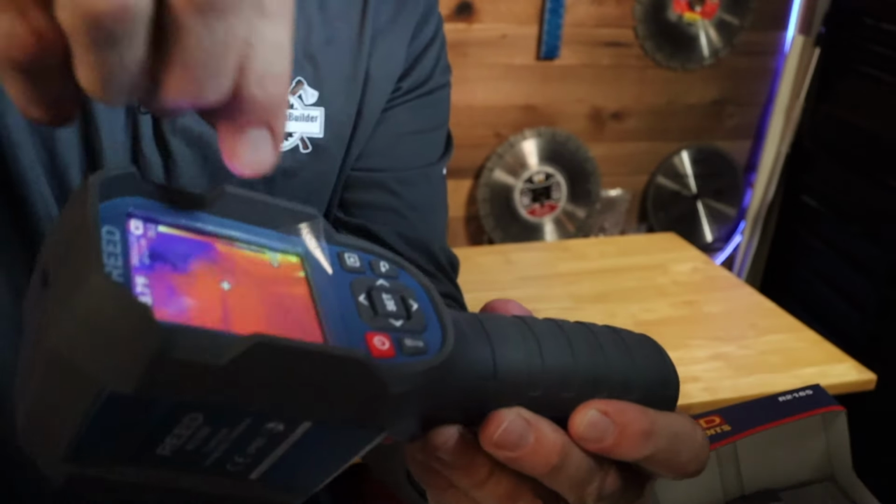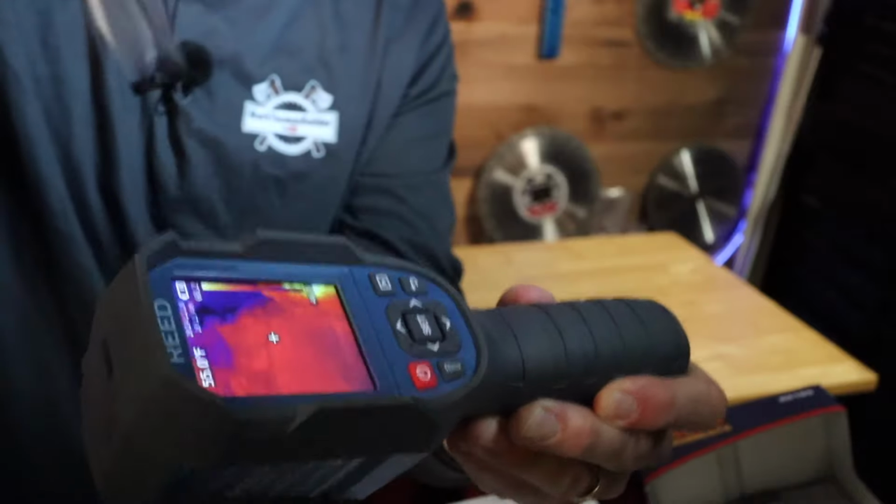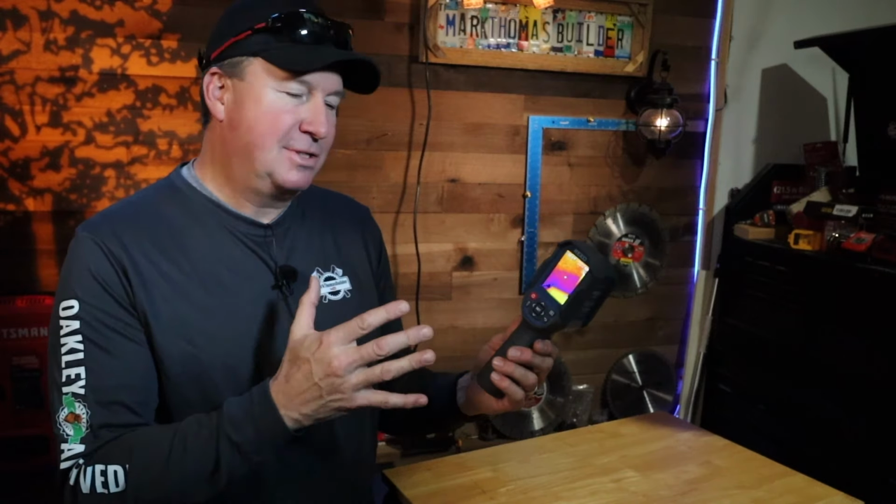So I've been waiting to make this video so I could do this satisfying number right here, taking that screen protector off. So if you're new to using a thermal imaging camera, the easiest way to explain it is it has the superpower to be able to see heat, which is really cool.